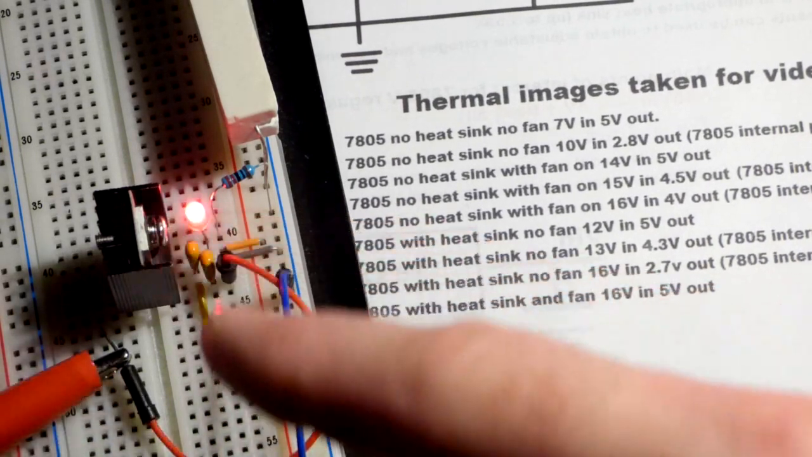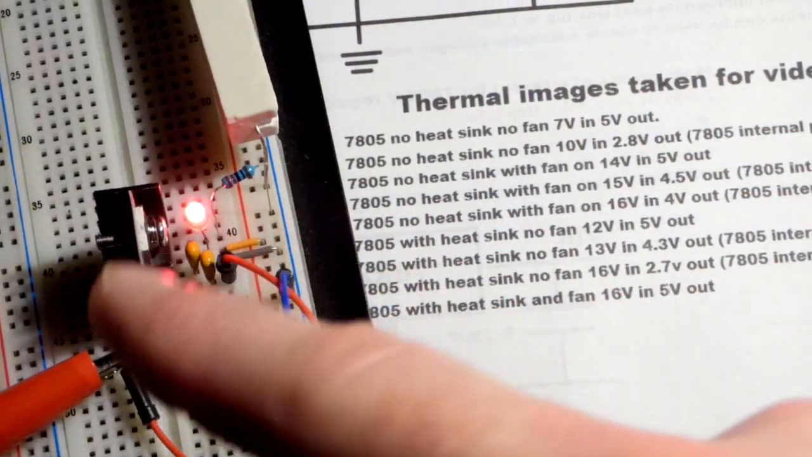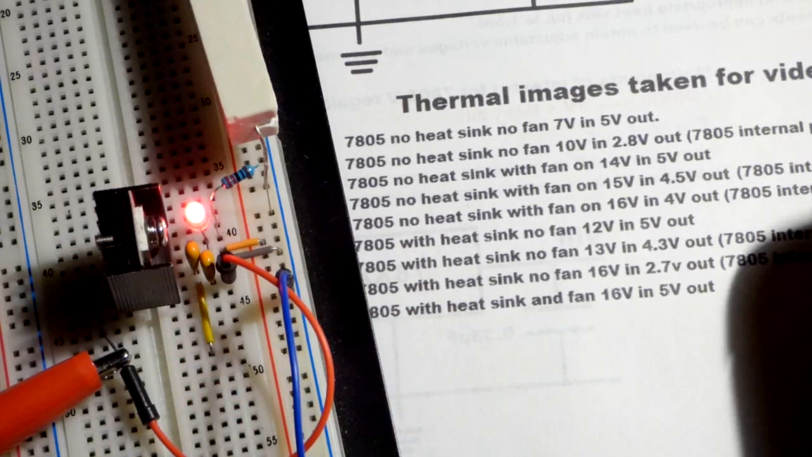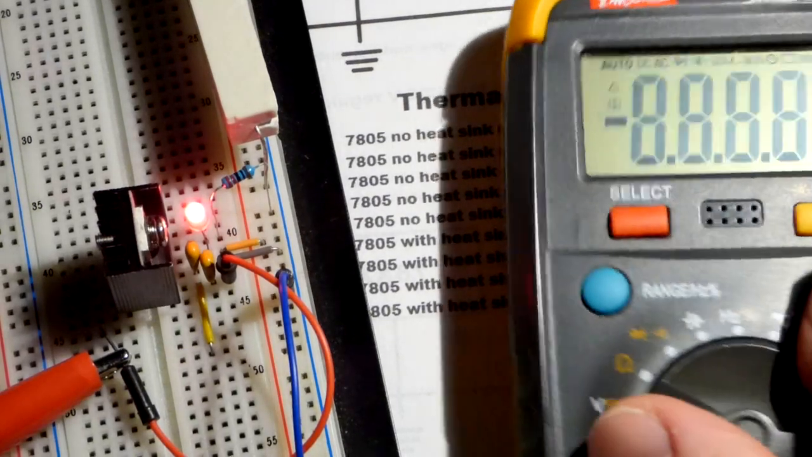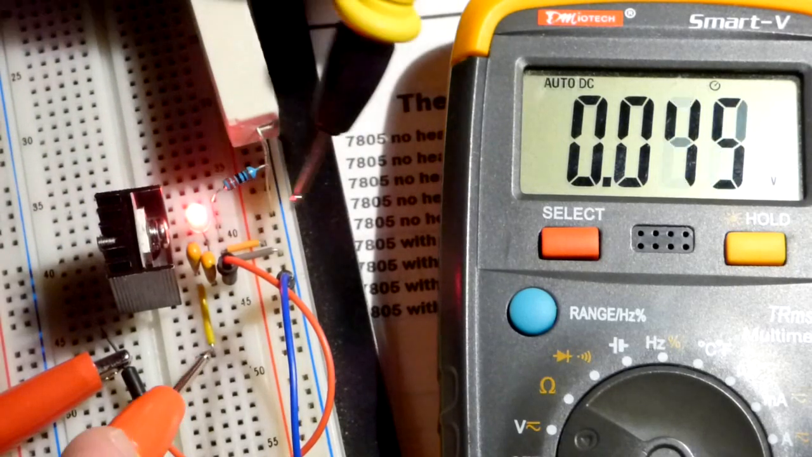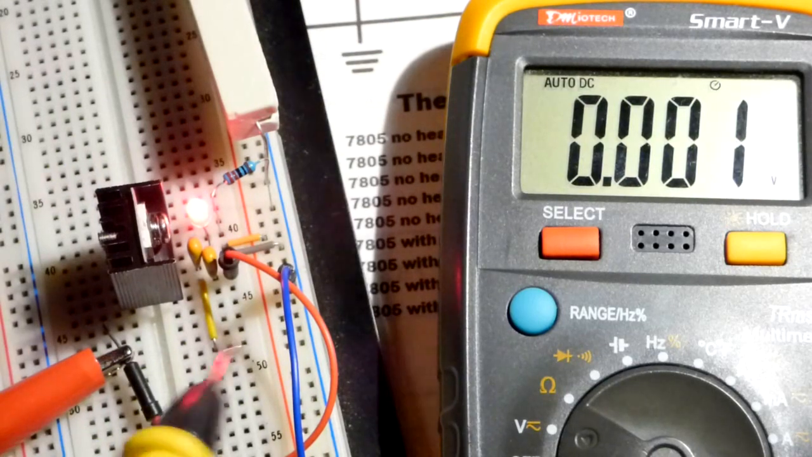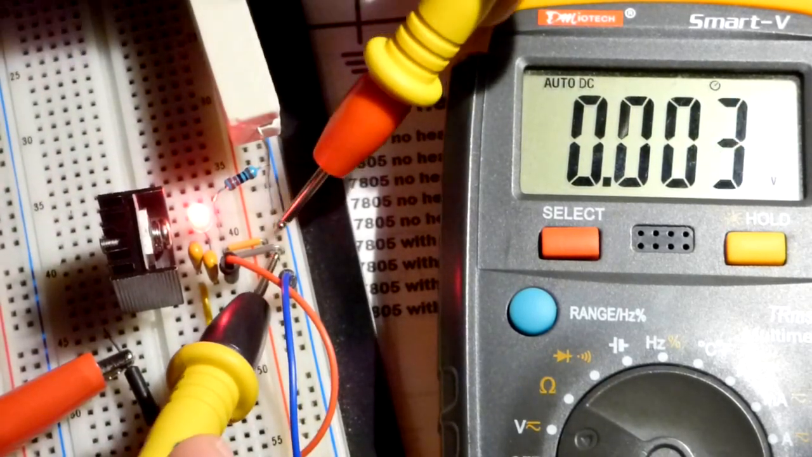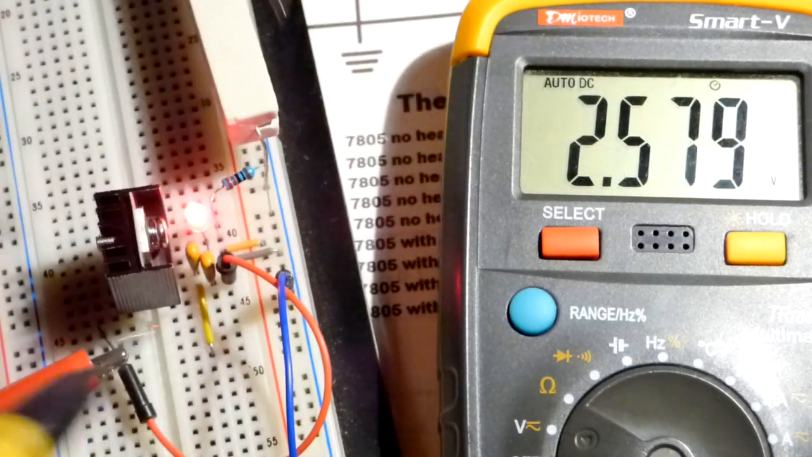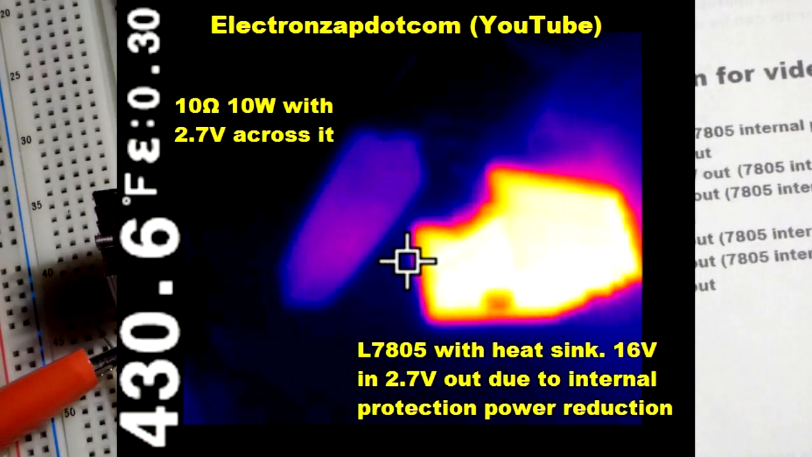Whatever current goes into the component from the power supply is the same amount of current that goes through the load. All it does is change the voltage, and the voltage that it drops just turns into heat. That's why we have so much heat. So let's first look at the voltage coming in now. Should be about 16 volts, as you can see there. And now let's look at the voltage making the rail, which is the voltage out. And there you can see it's about 2.6 volts. So it should hold about steady there. And I'll show the image there.